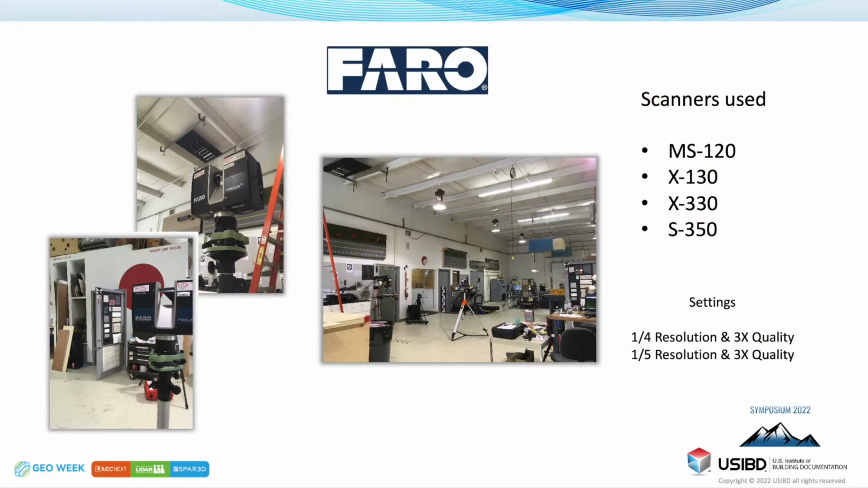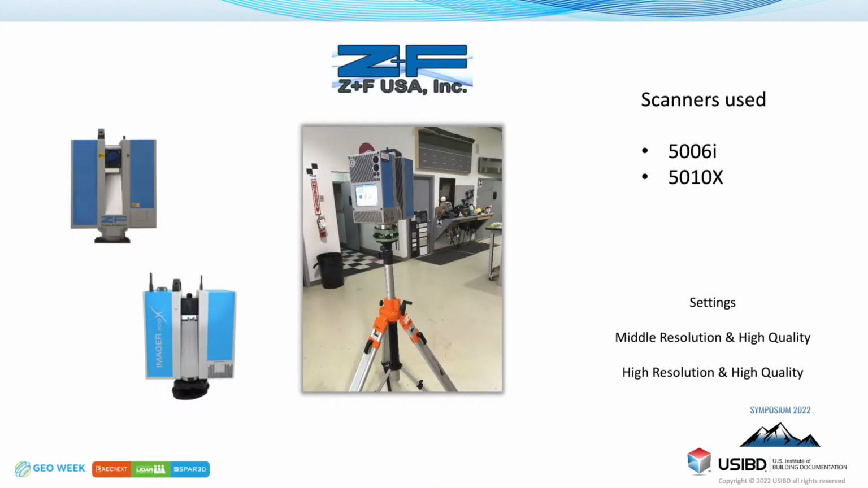Let's go through the scanners that we used here real quick, and then we'll start talking about it. Four different Faro scanners, which he did at a quarter and a fifth, and I'll talk about the differences in a sec. ZNF, we had a 5000 6i and a 5010X, a middle and high.